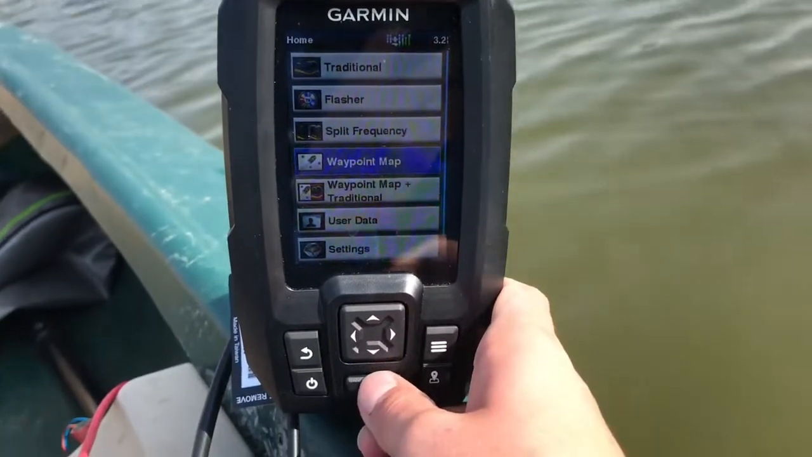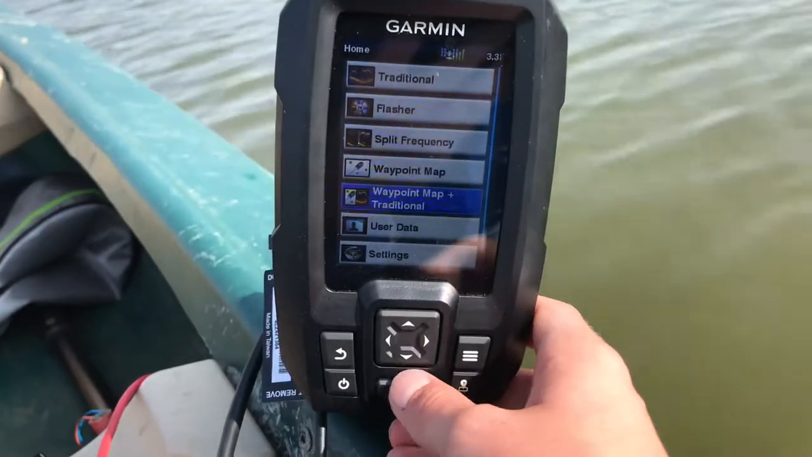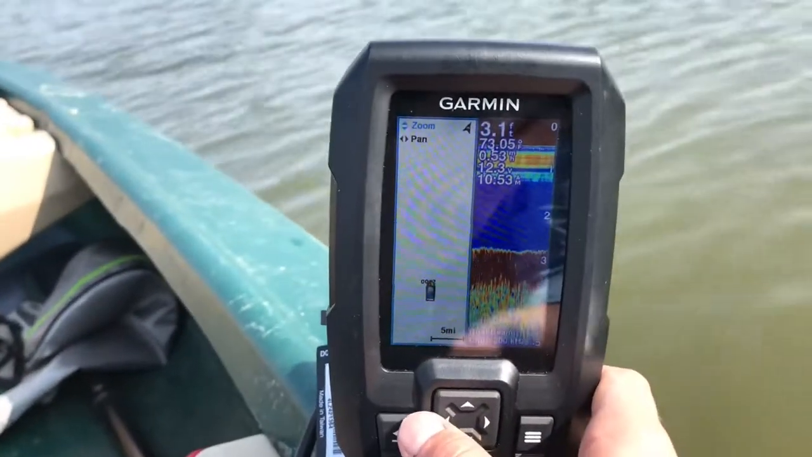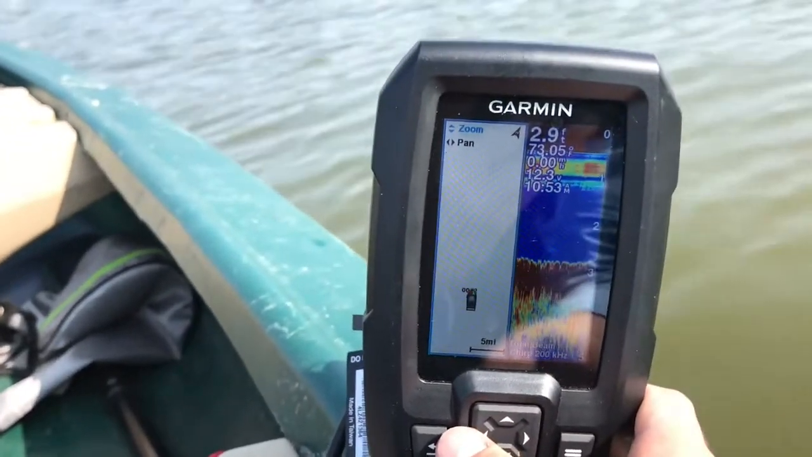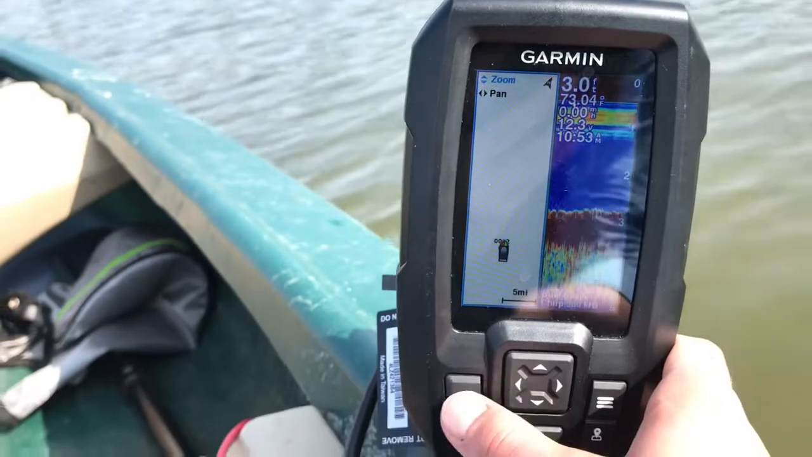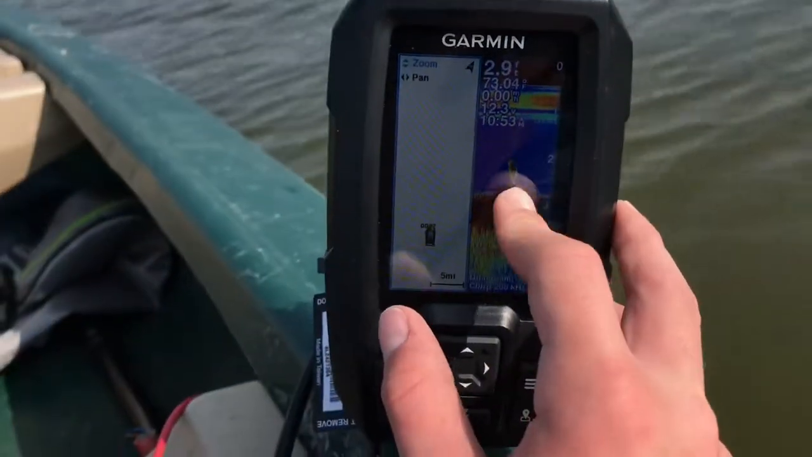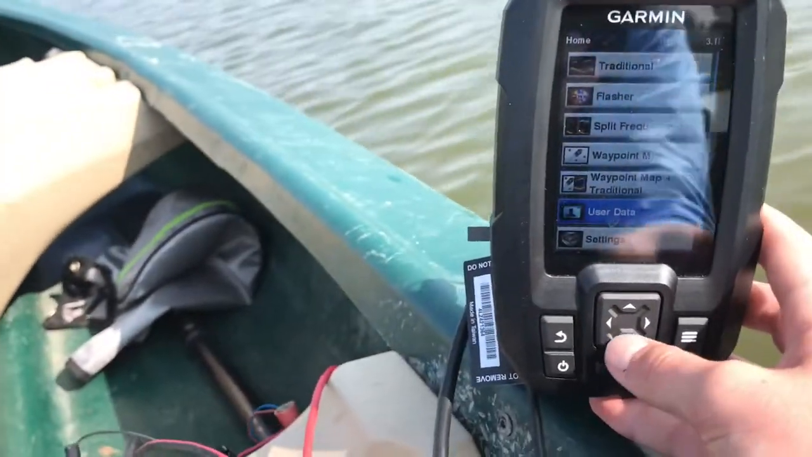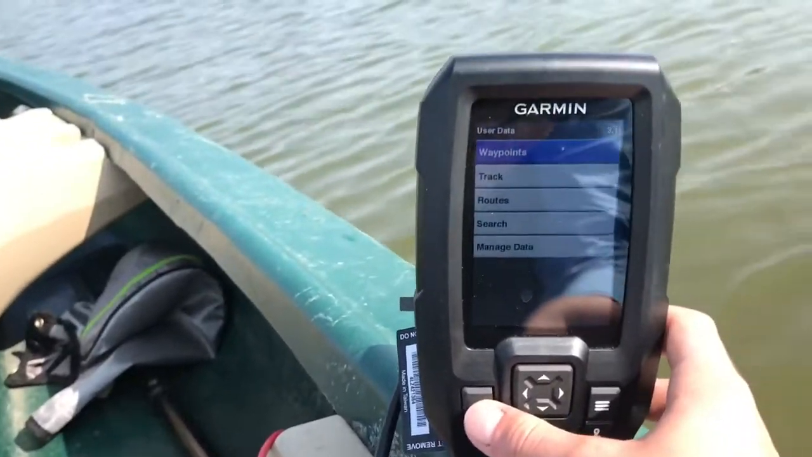There's also a waypoint map where I can mark waypoints, and then frequency one, which is the fish finder. Then I can see my waypoints and see if there's fish on the map, which is nice. And then user data, waypoints, stuff like that.